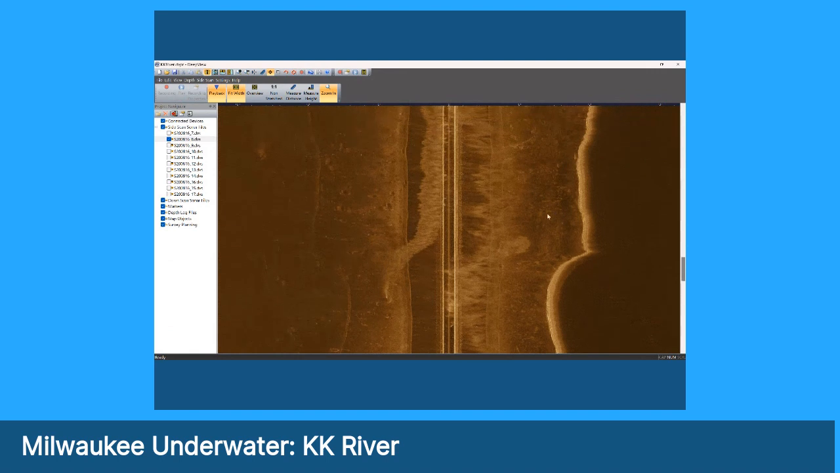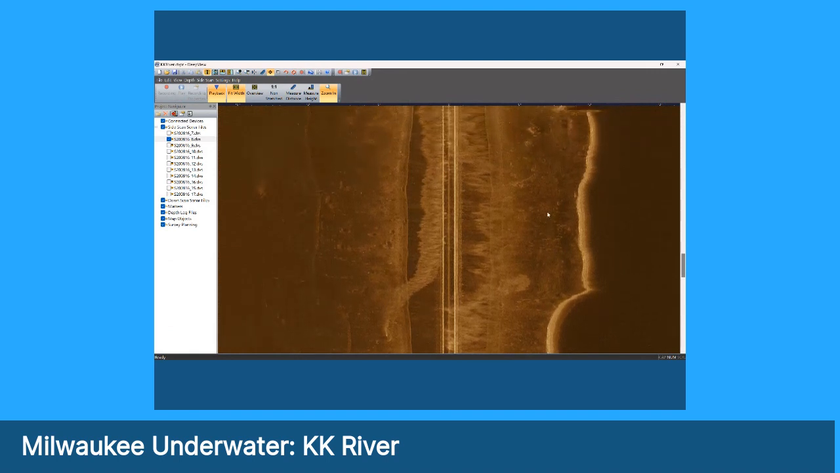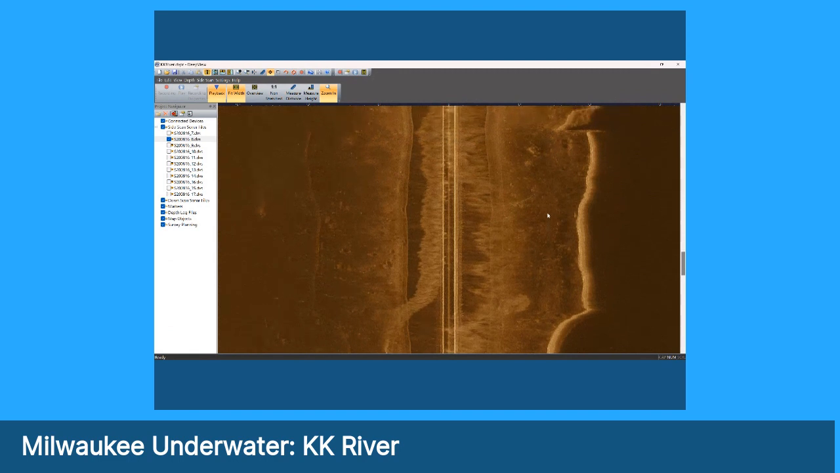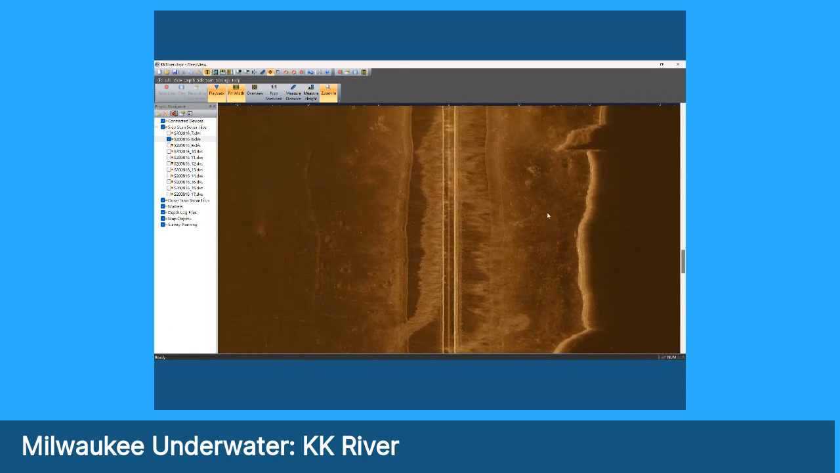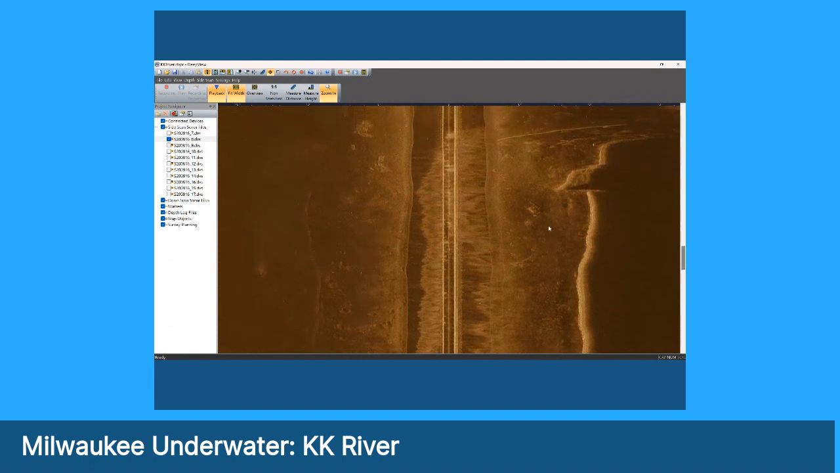Let's continue. So you can see some pock marks and things, and debris on the bottom, small objects that have been lost. But then when we get near the Continental grain elevator, you're going to start to see some larger objects on the bottom that we think are somewhat interesting from an archaeological perspective.